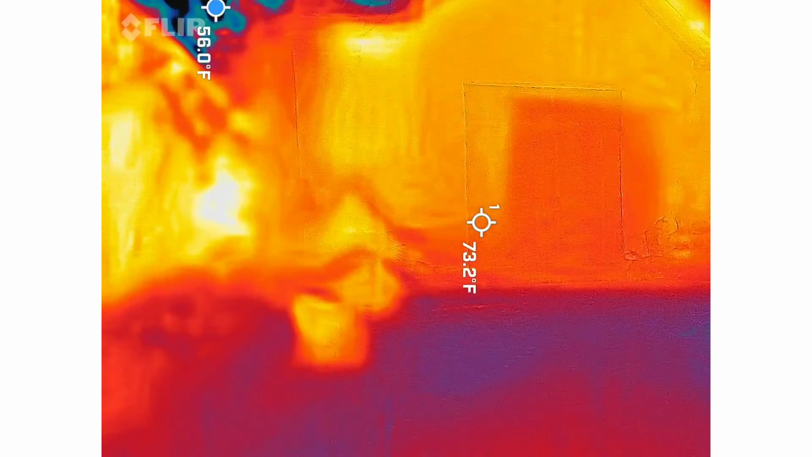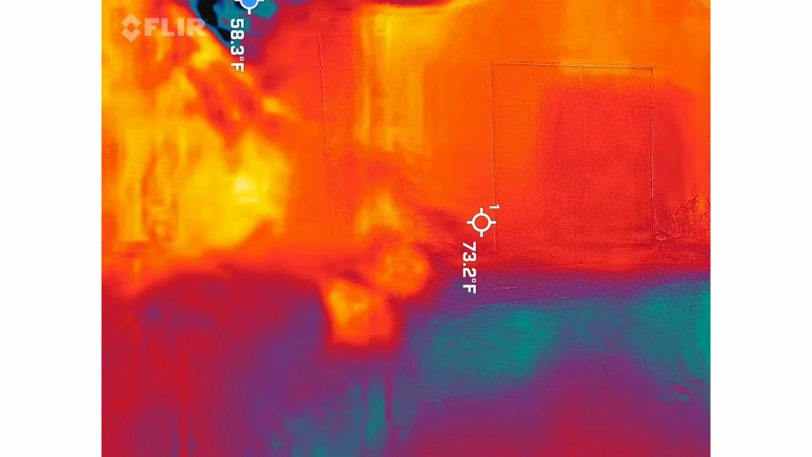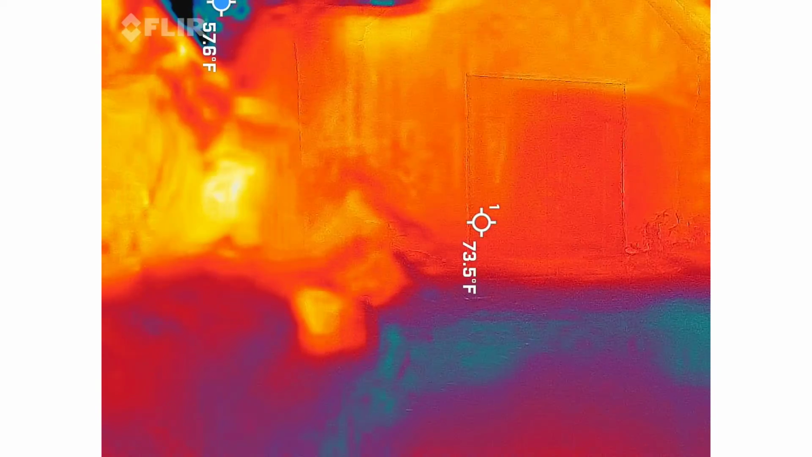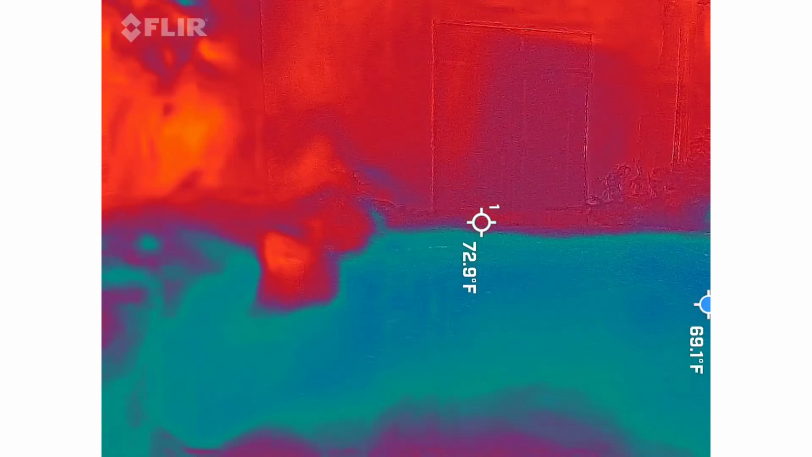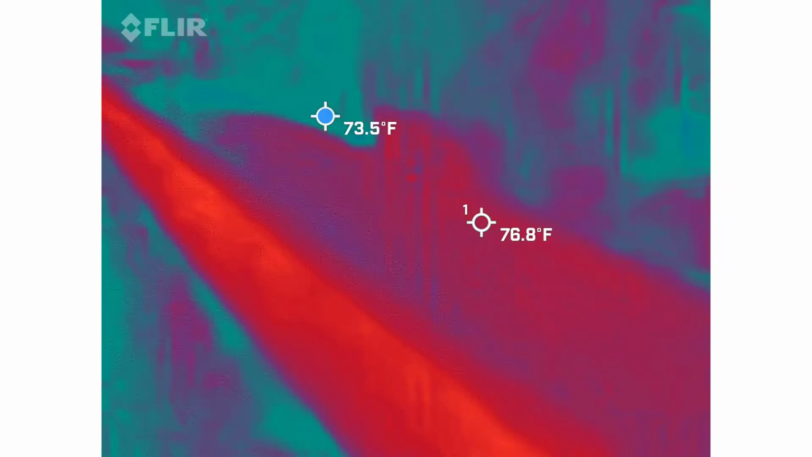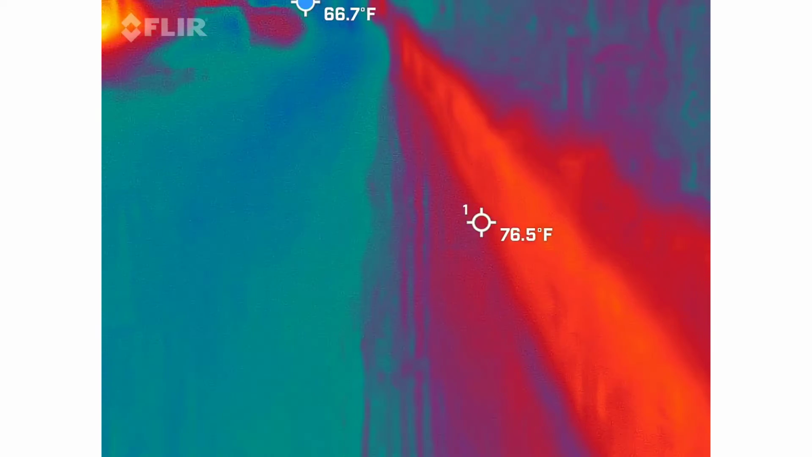Let's see. You know, pretty normal temperature-wise, huh? It's all about the same temperature, yeah. Yeah, Fabiana's been getting all kinds of spooky shit. Kind of fun.